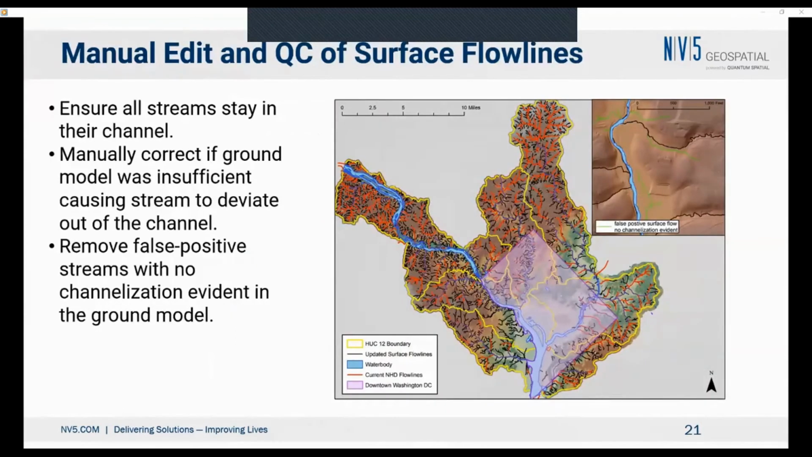We also have to bring into the workflow a degree of manual editing and QC. We have to make sure that all the streams stay in their channel. We also have to manually correct where streams deviate. Sometimes the area is too flat for the algorithm to accurately delineate the flow. We may need to put in artificial connectors in order to go underneath the ground. And we also need to remove the false positives where there is no evidence of channelization in the ground model.